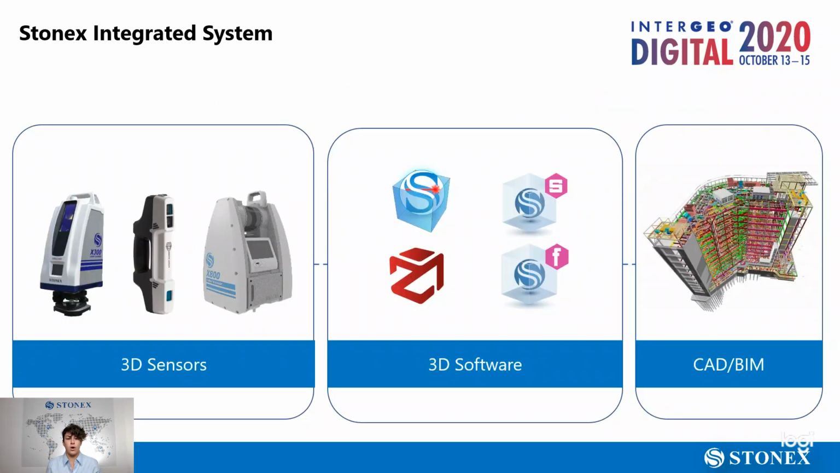So all the data sets we just saw were made and processed with our software and products or our partners'. Now I'm going to briefly describe them, sensors and software as well. That will be better explained in dedicated presentations as well.